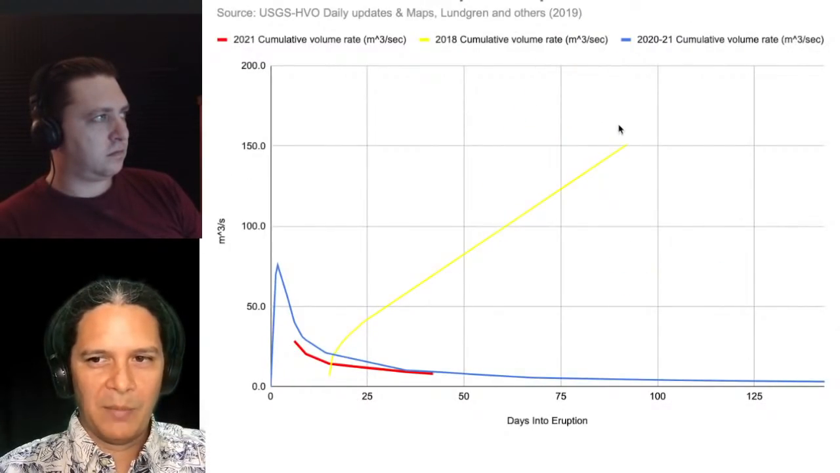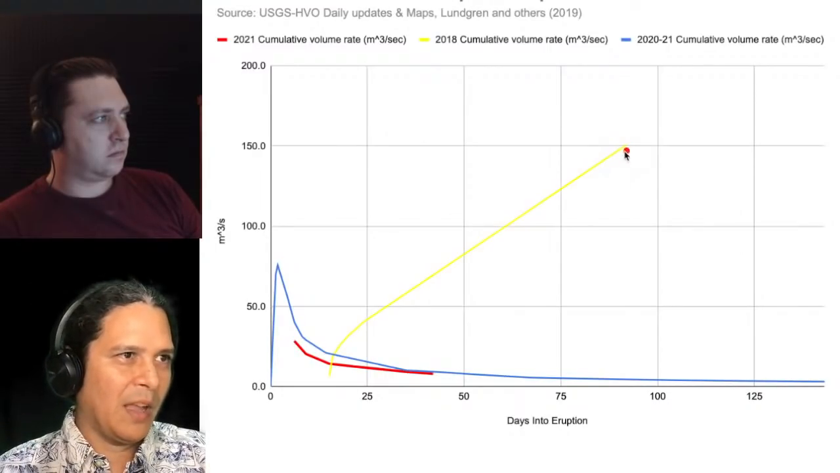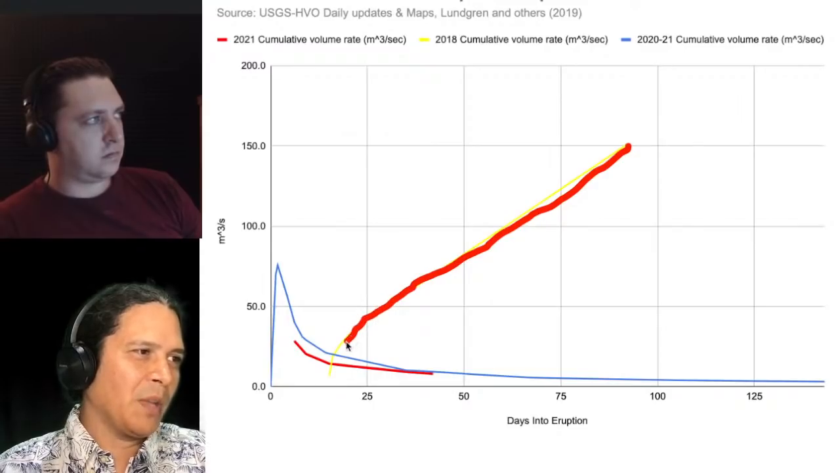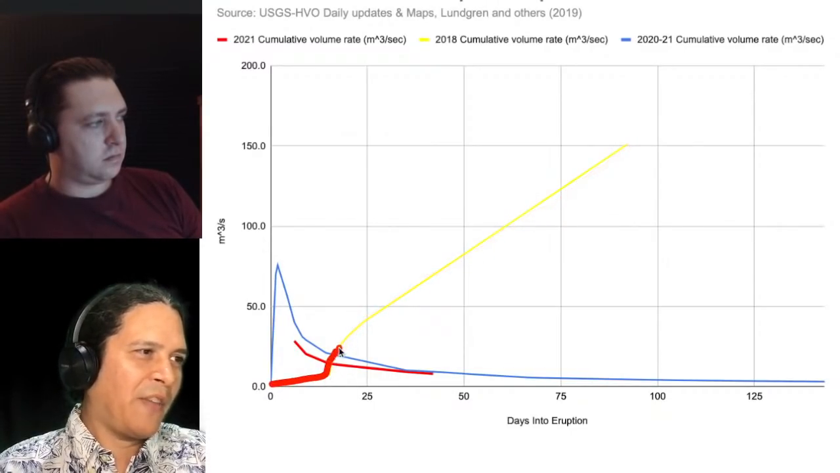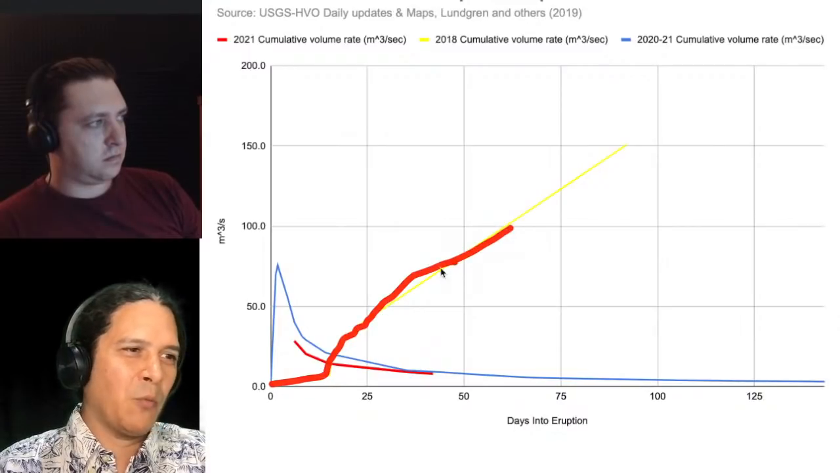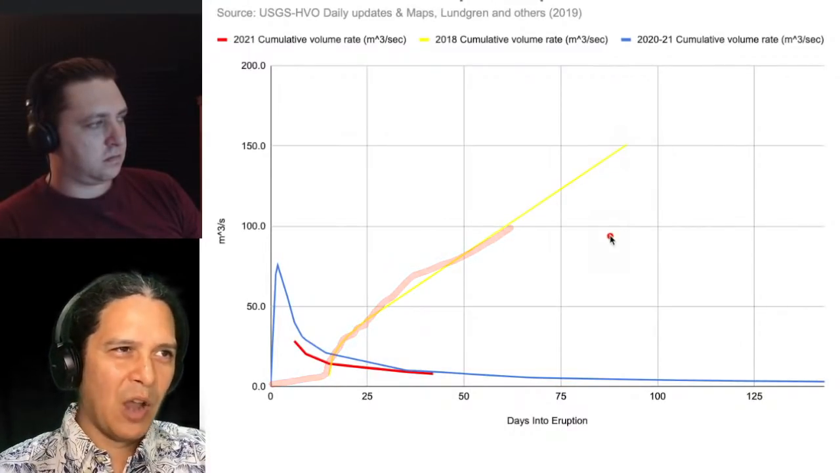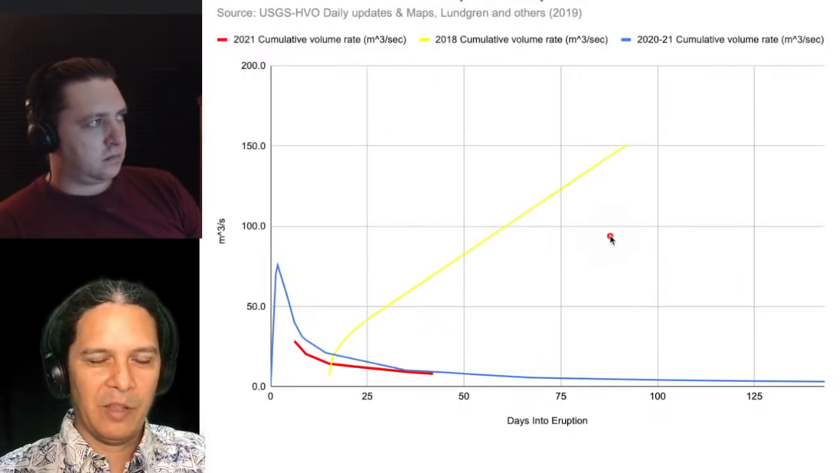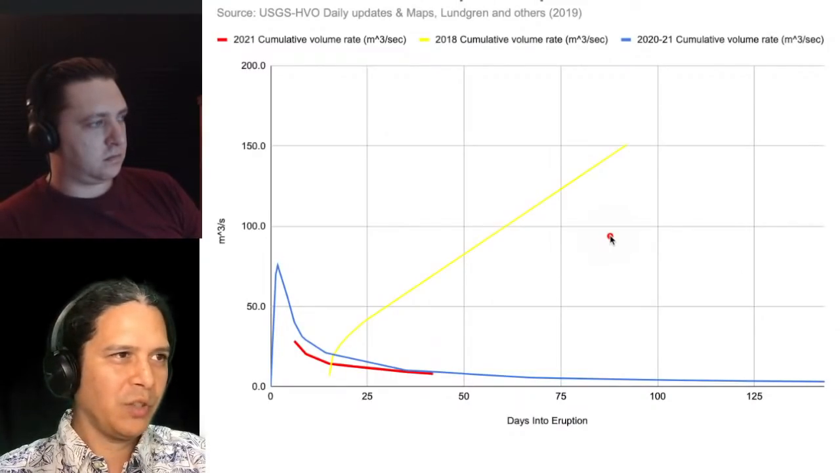And to really just show it one more time here, maybe you can see there's a yellow line here, and I'll make it red. This is the 2018 cumulative rate of volume coming out, right? So it started coming out kind of slow, and then it got faster, and then faster and faster, and more kept coming out as time went on, so that by the end of the eruption, even those big surges were really putting out a huge amount of lava with each event.